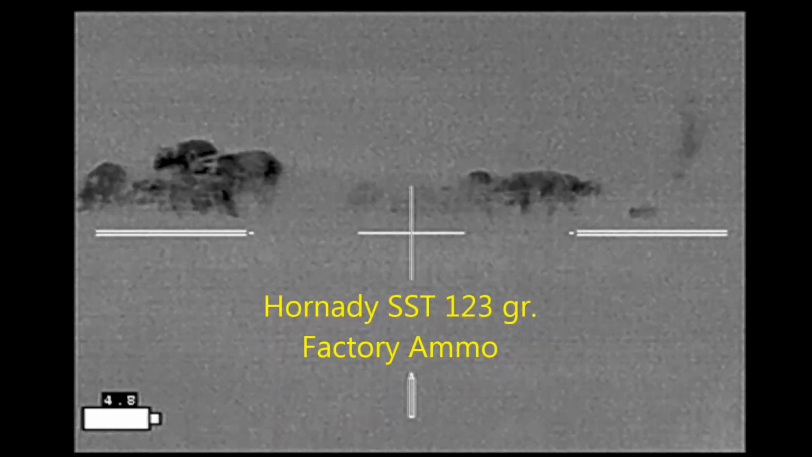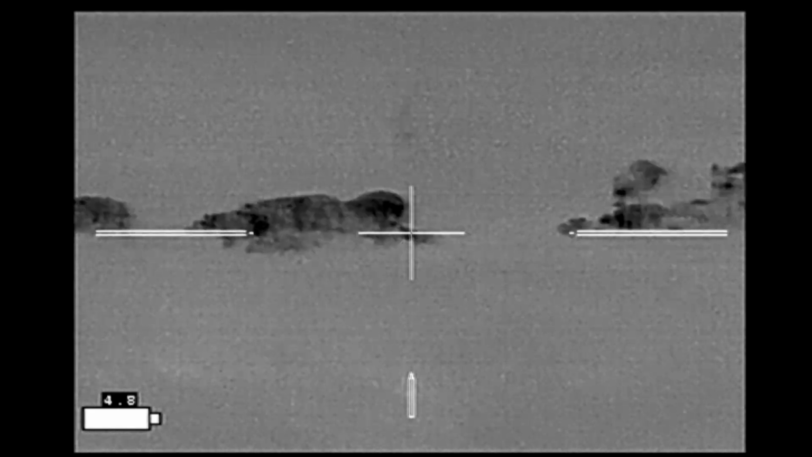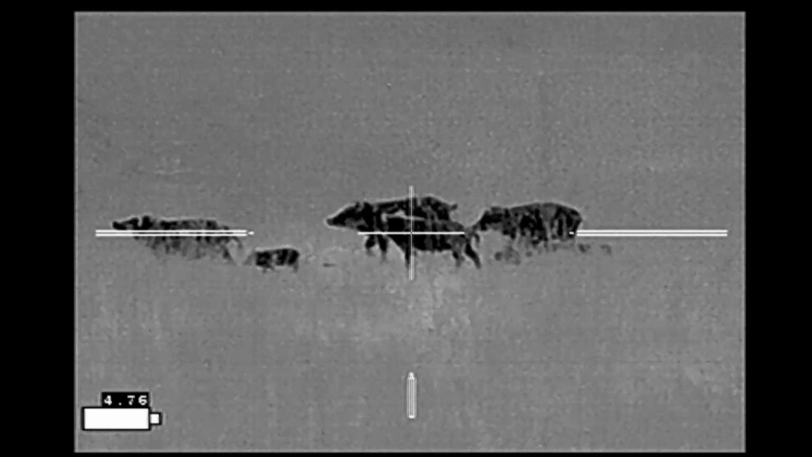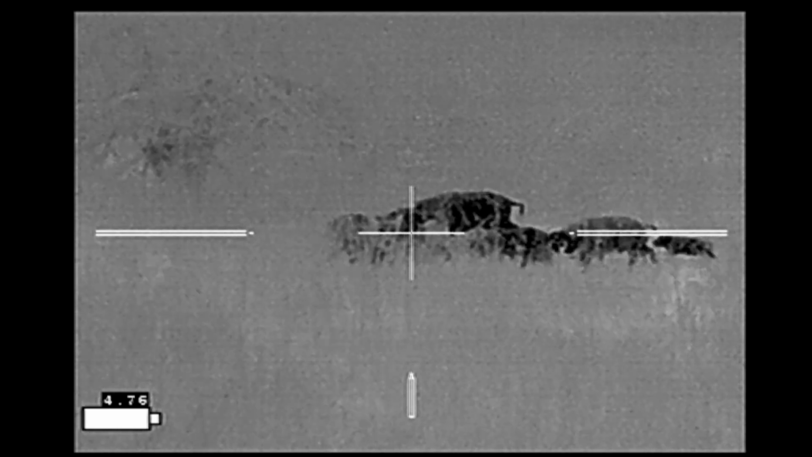I've changed ammo, going to Hornady Factory SST. And as the hogs move off, you're going to see several of them start sticking their noses in the air. They're smelling something. Now I know a lot of hunters that would assume that the hogs are probably smelling the hunters and that they need to hurry up and shoot because they're about to be winded. Here the wind is blowing towards us. They're definitely not smelling us, but they are quickly about to move out of our safe shooting area.